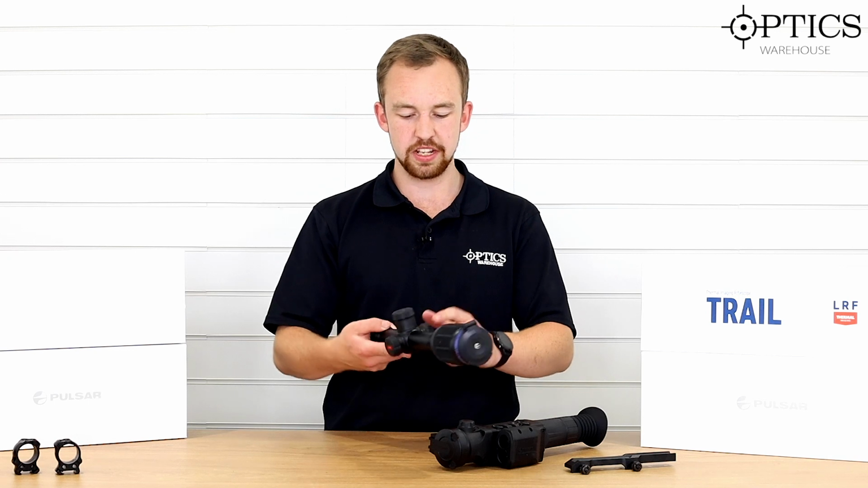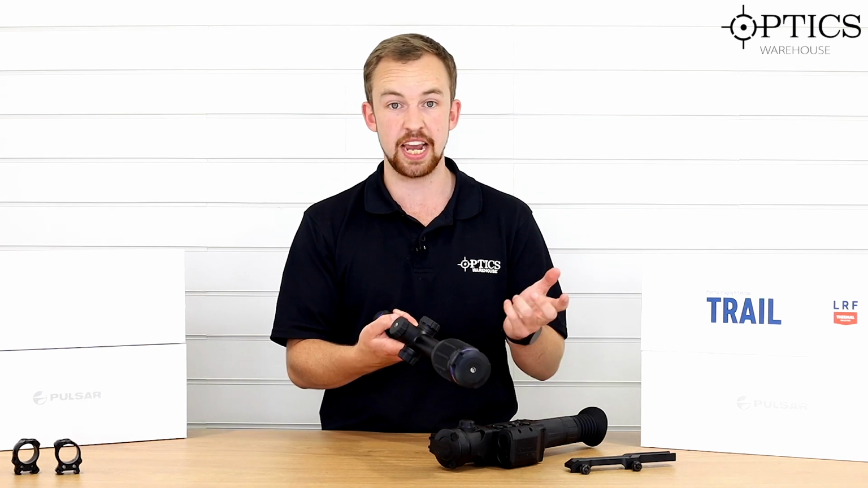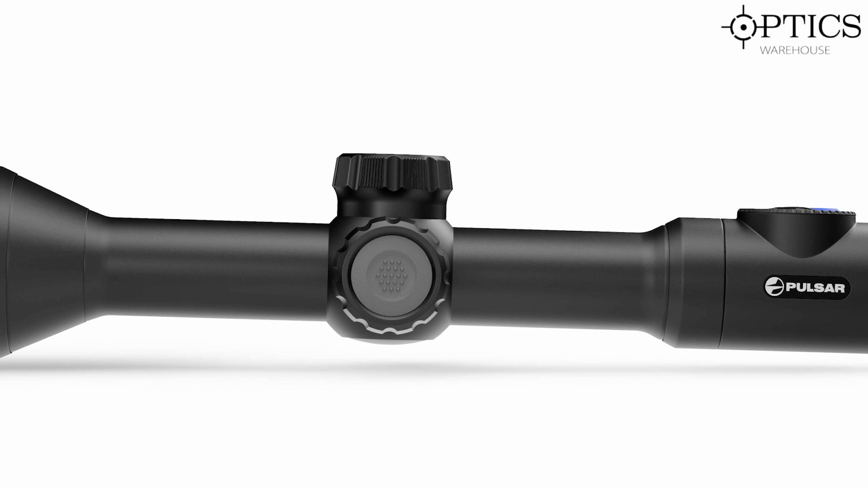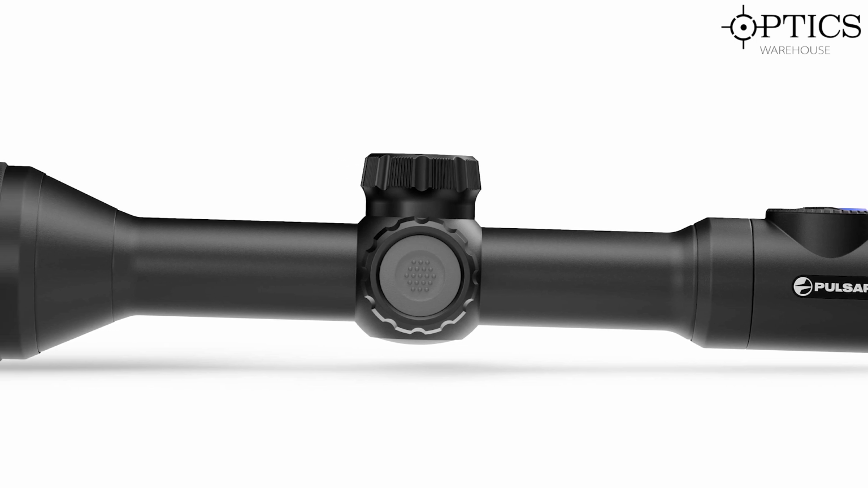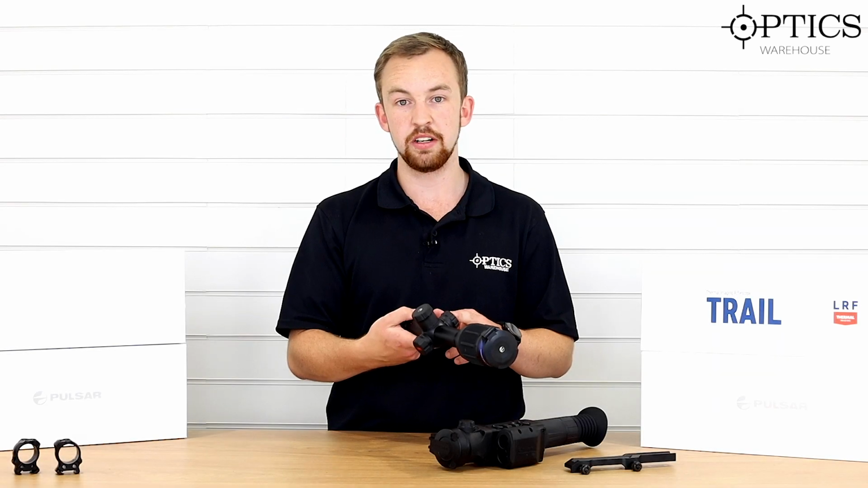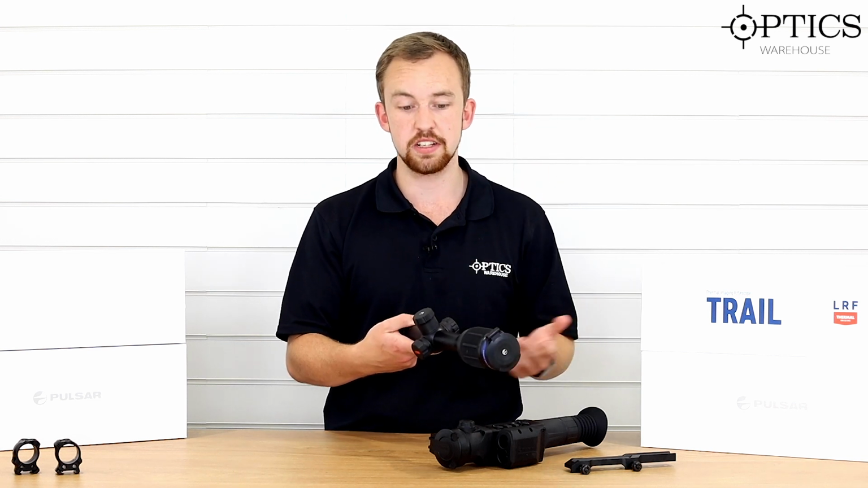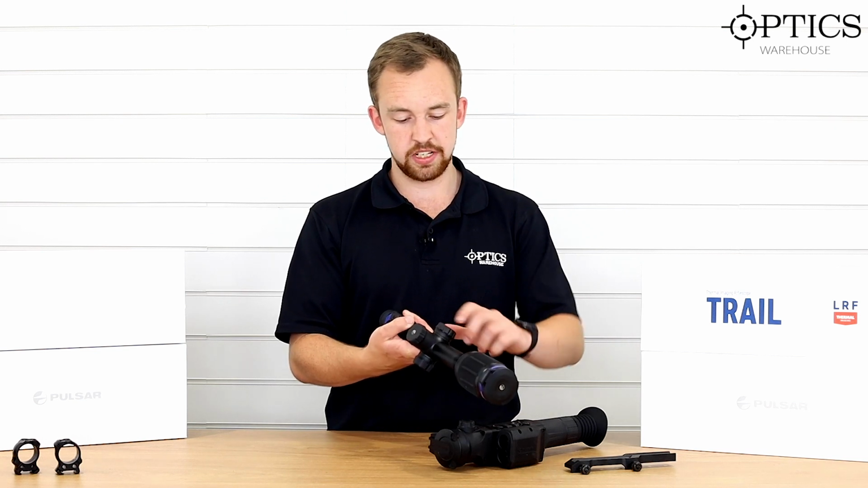So we move on to the other side of the scope, and here we have what would be, in some cases, a parallax adjustment or an illumination turret. In this case, the whole menu system is located on the Thermion. So just like the Trail 2 and the majority of Pulsar products, you get your small menu from one click, and then if you hold down the button, you then get your big menu with all your details, your reticles, your colour palettes, and all those bits that you need to zero the scope in. Again, nice and easy to use.